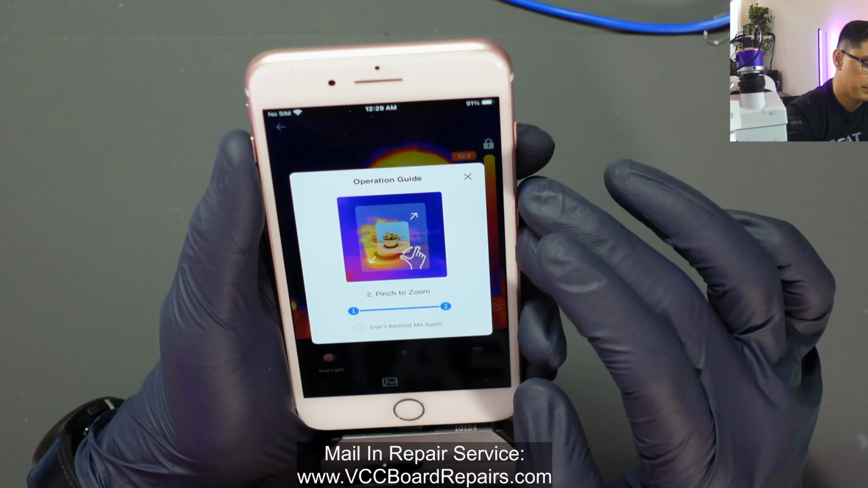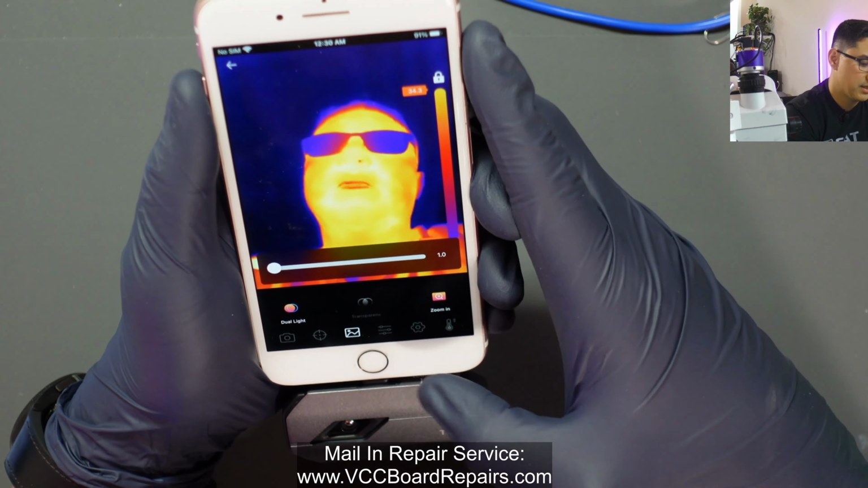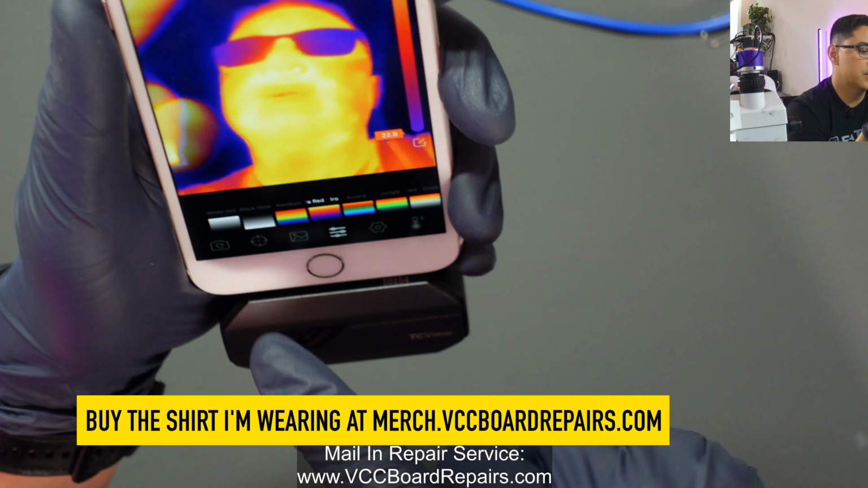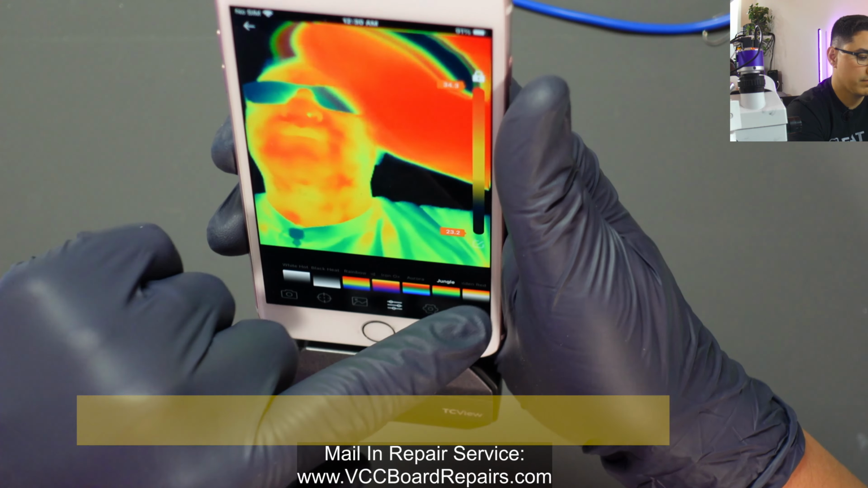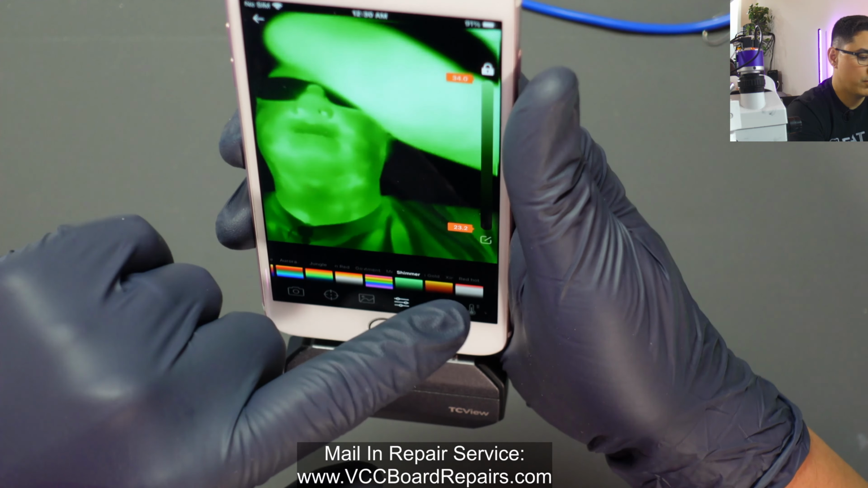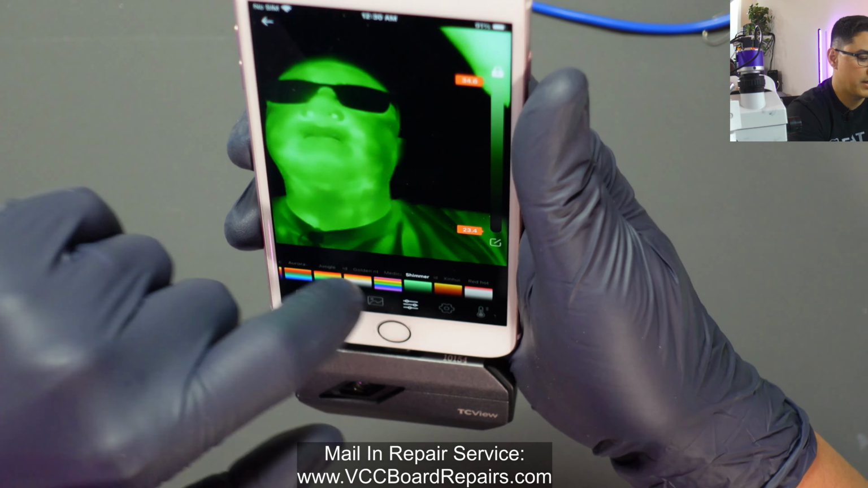Zoom in. If you want to zoom on the camera, that's digital zoom, so it's not really gonna make too much of a difference. Next is the little icon here, so you can change the colors. Personally, I like the one that's on right now, the iron oxide. You can see all the different colors. But for board repairs, I found that iron oxide gives the best view as to where the short is at.